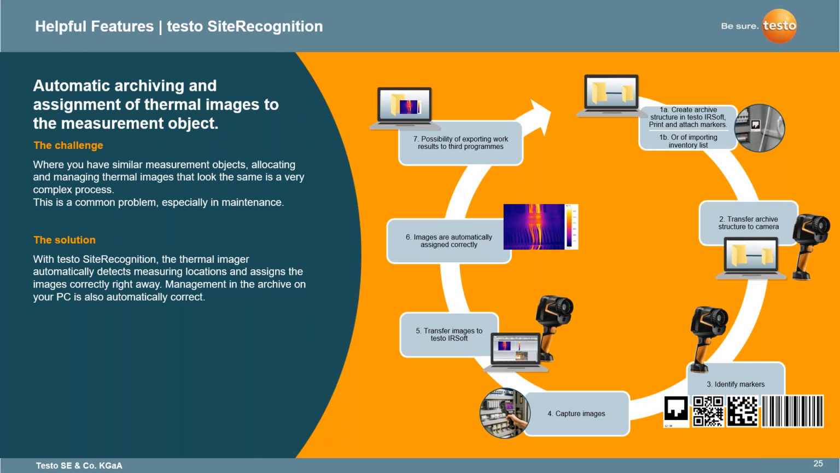This is a common problem, especially in the maintenance field and the maintenance sector. So those that are doing constant inspections within their own facilities, or you even have a contract with someone that is going through and doing these inspections in a facility, Testo site recognition is a fantastic tool that allows you to organize everything.